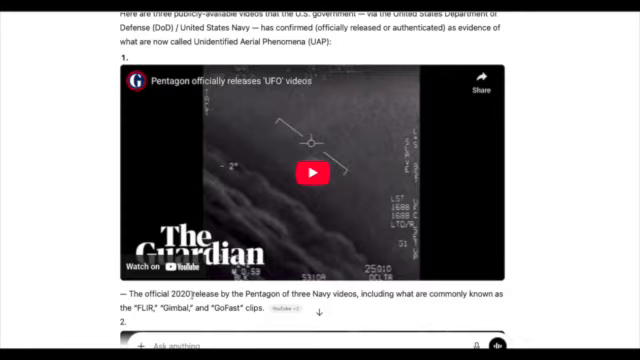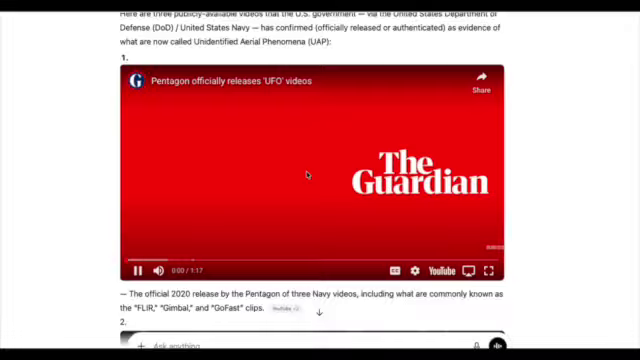Officially released in 2020 by the Pentagon of 3 Navy pilots, including what are commonly known as a FLIR, gimbal, or go fast clips. Let's take a look.